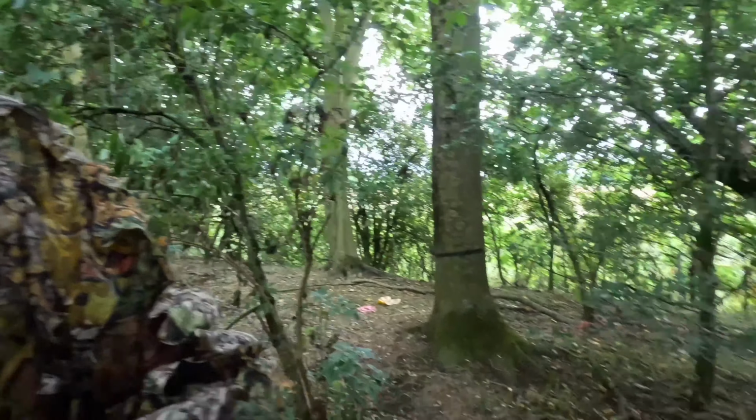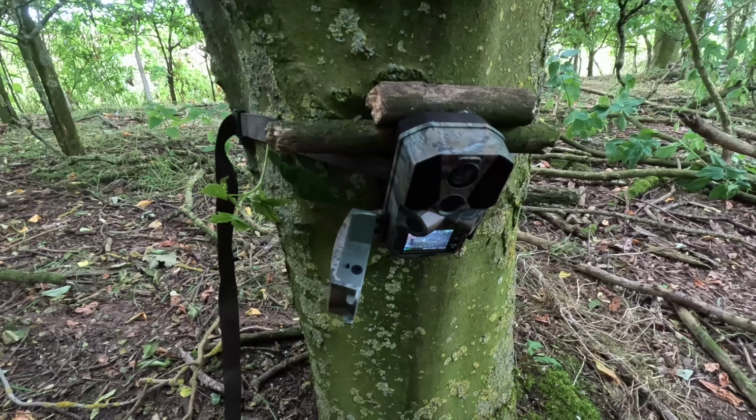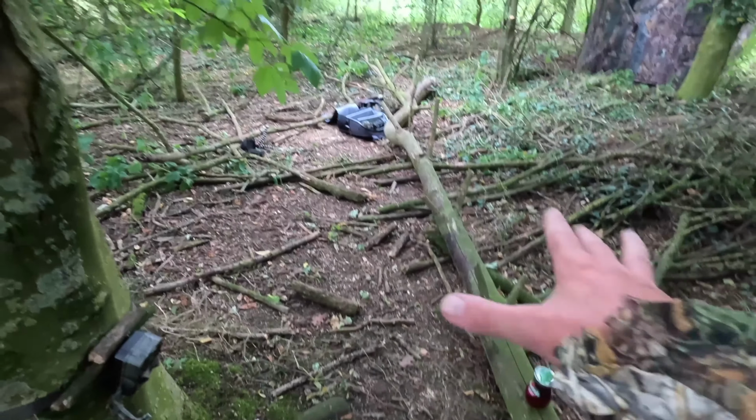Whenever we put any kind of peanut butter or fruit down, the badgers go mad for it. Absolutely mad for it. So, there's one particular camera which has very good sound on it, which I've been using, and that is the CMR CY65. It is fantastic.